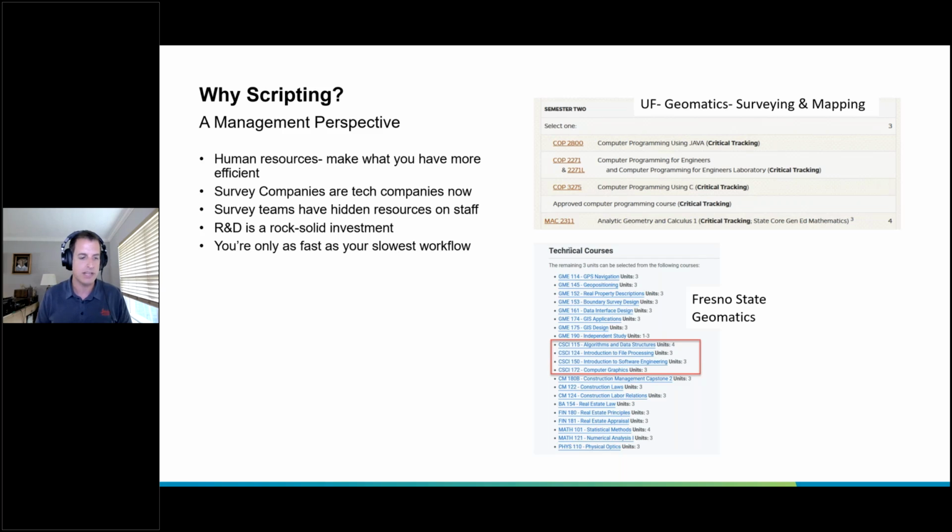And I'm going to argue that, from a surveying perspective, surveying and engineering companies are tech companies now. You're going to conferences like GeoWeek and seeing all the new gadgets, and you're taking on and evaluating tech. Your work product is only as good as the equipment that you use. That's just one of the pillars of good work, and then your workflows too. I'd say R&D is a rock solid investment.